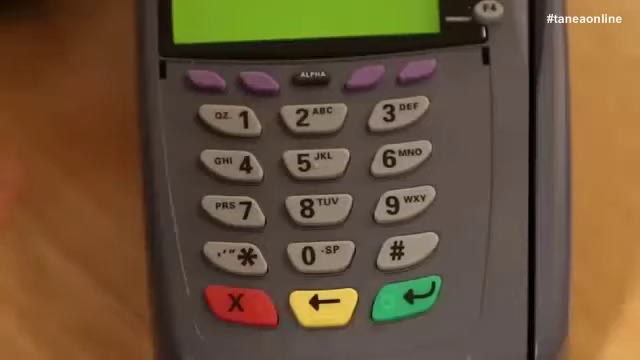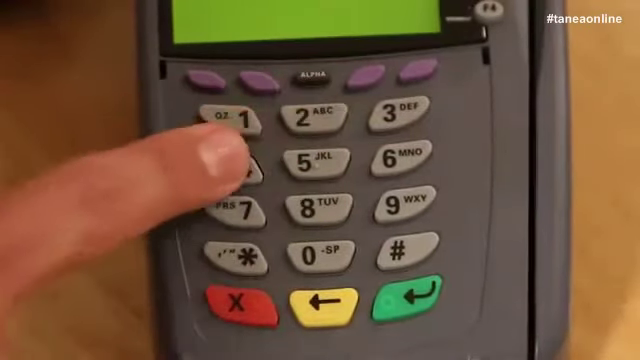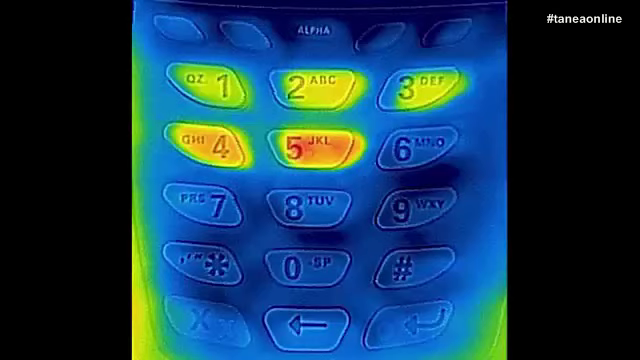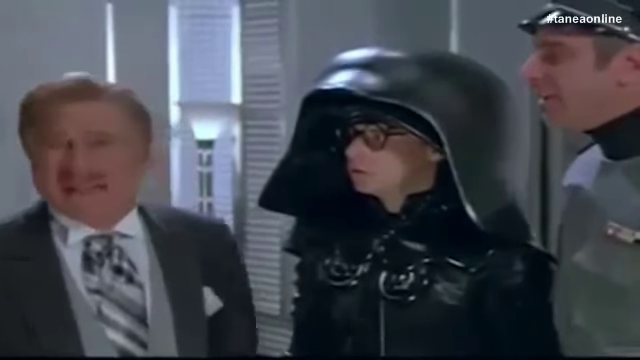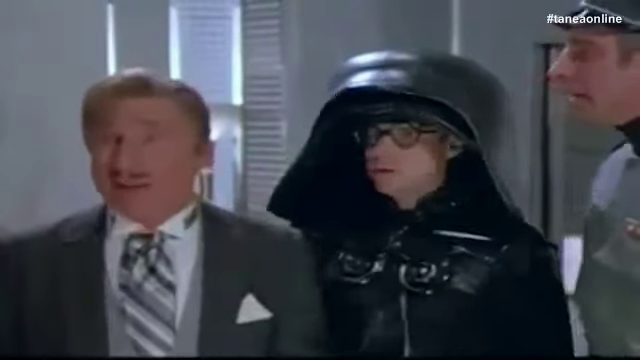And as you probably guessed by now, your fingers leave a thermal signature when you type your PIN code into a debit card machine like this. And as you can see, in this case the PIN code was 12345. 12345? Yes! That's amazing! I've got the same combination on my luggage!